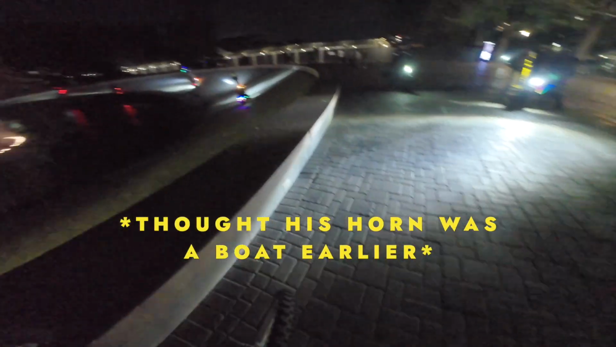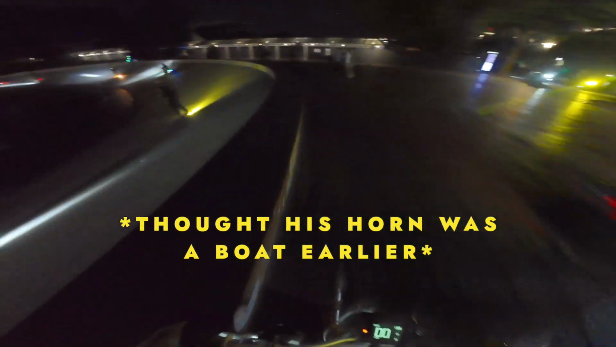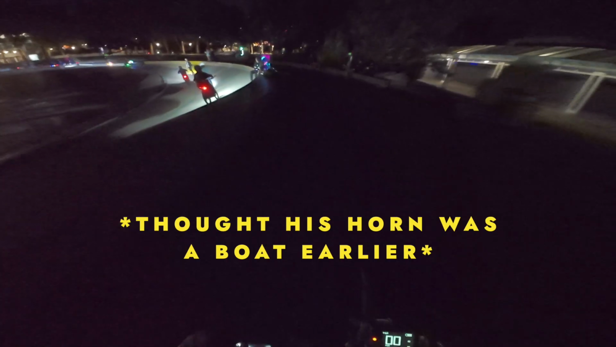That's an insane horn. That is an insane horn. That was him. That is a foghorn. Oh, I can't do a loop because I don't have one of the headlights. Next time. We'll come back on the Rawrr. We're at the arches.